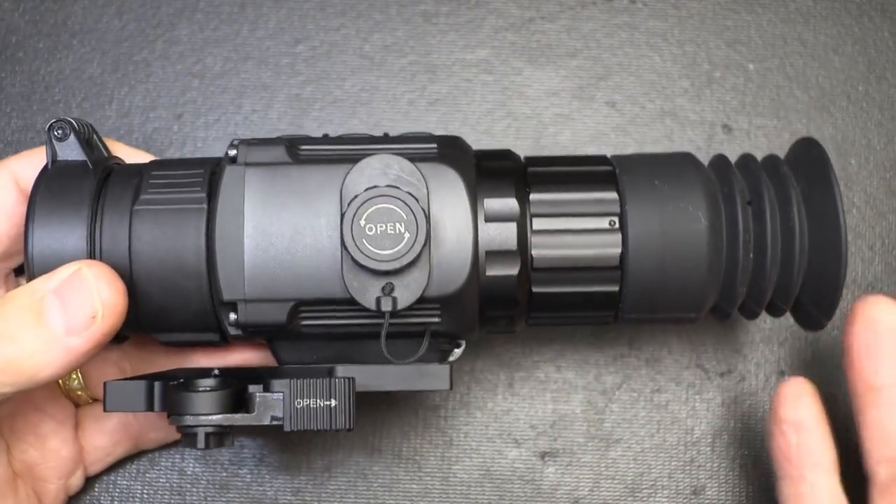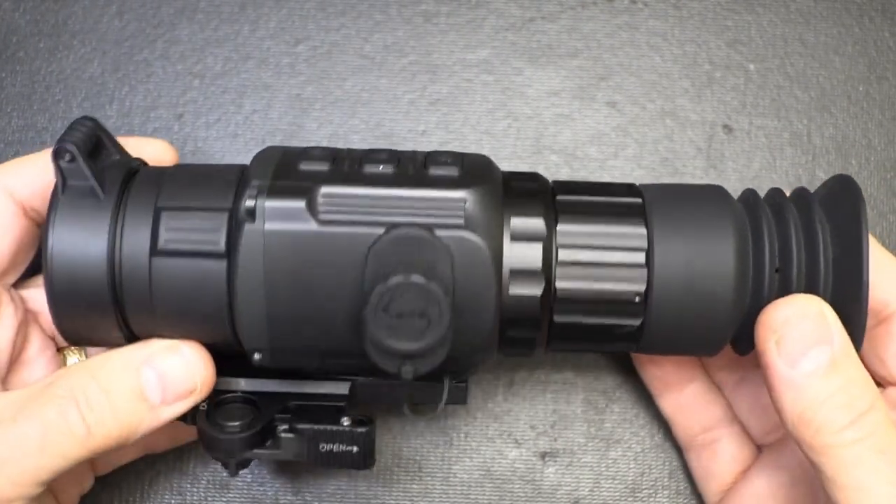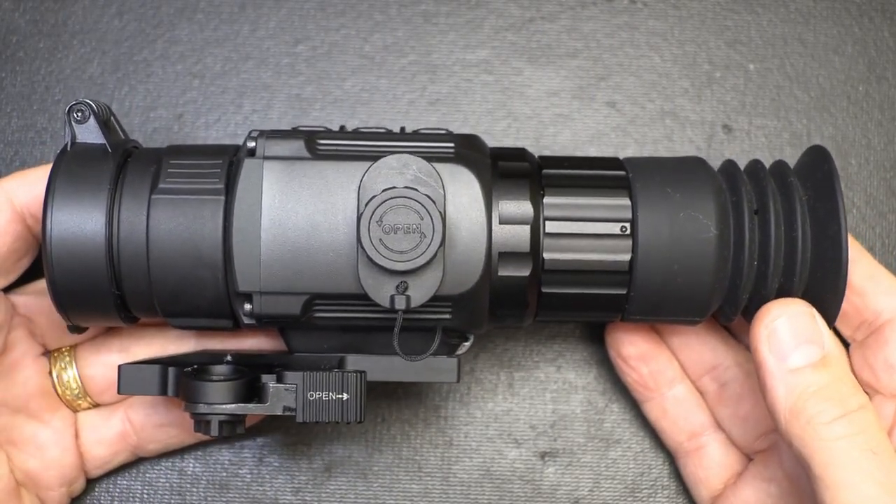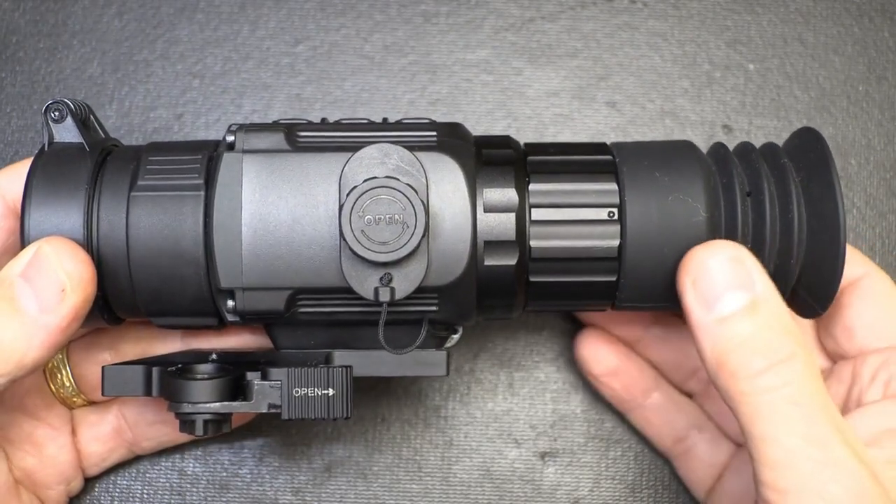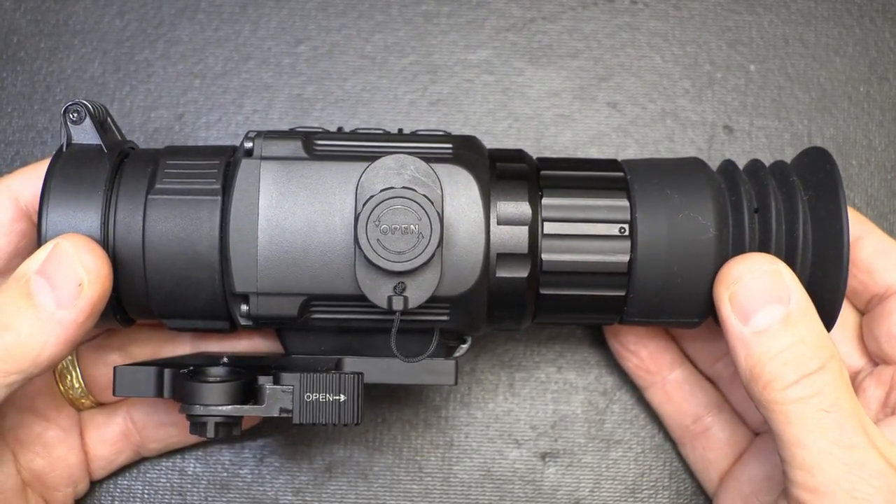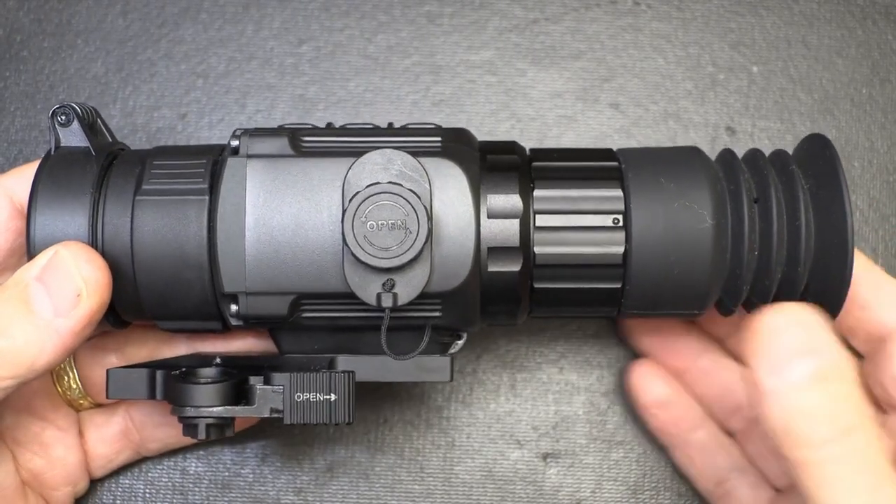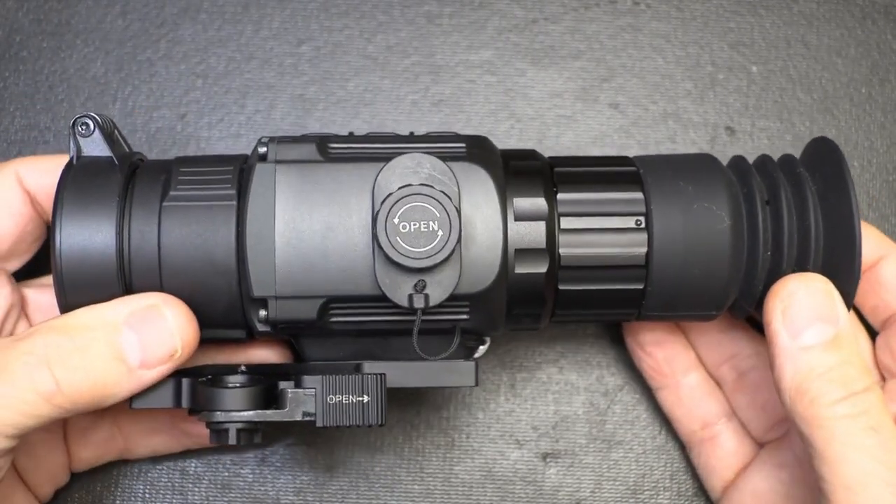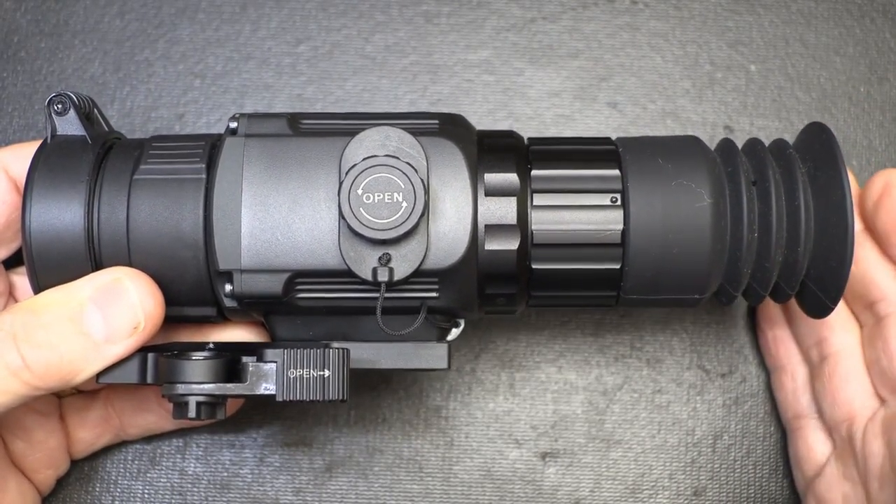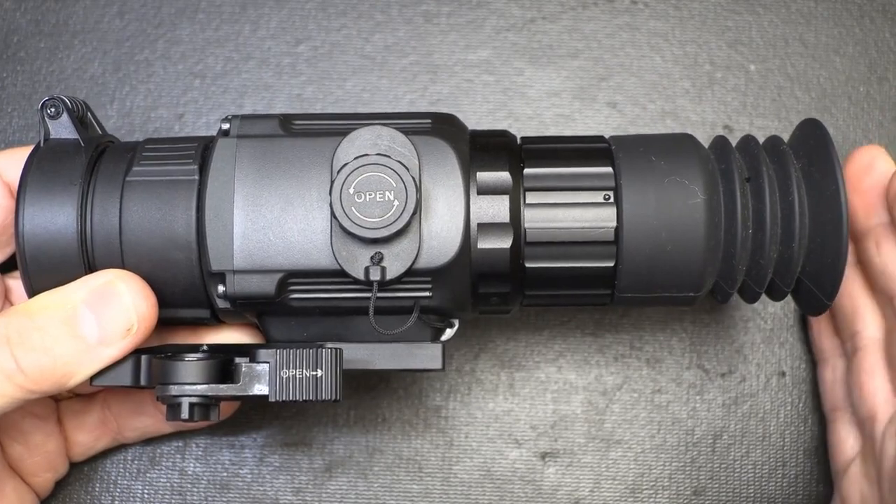But guys, when it comes to thermal, one of the big things is price. These are not inexpensive to produce, and they give you really some high-end technology. And so this scope runs around $4,500. In fact, $4,559. I was seeing it everywhere for that price. And so that is the price of thermal, but the capability is just extremely worth the money.